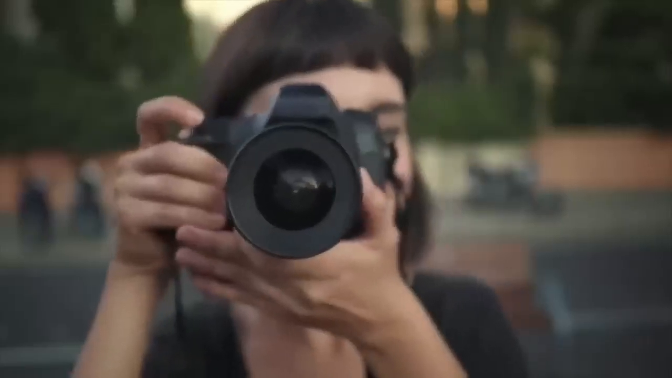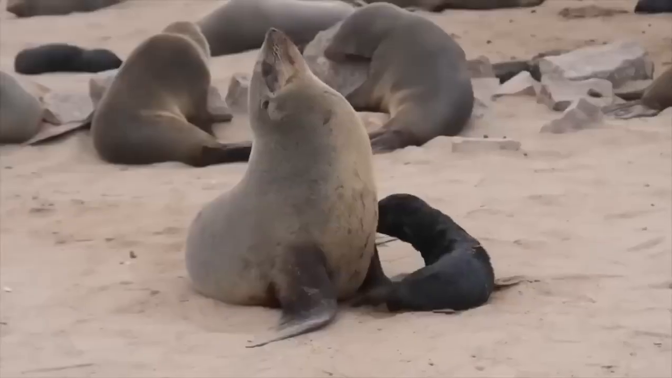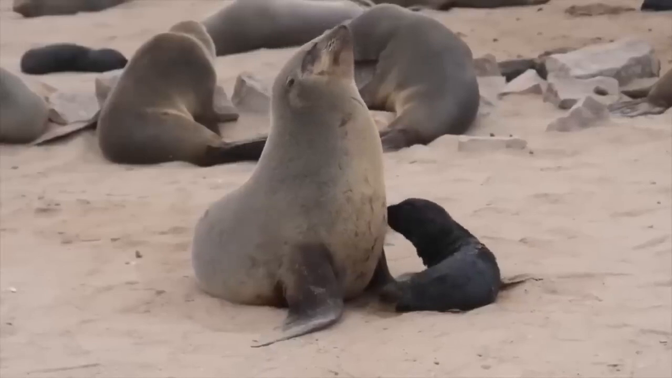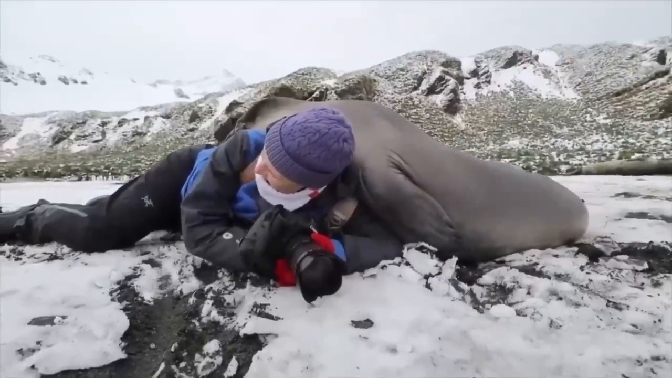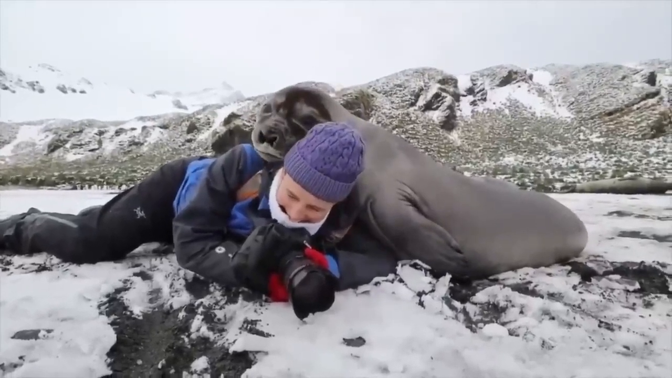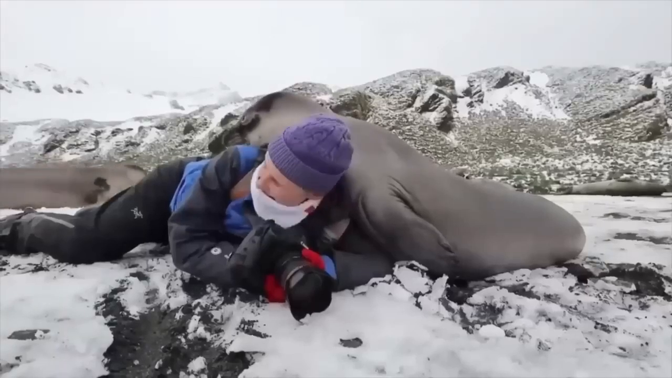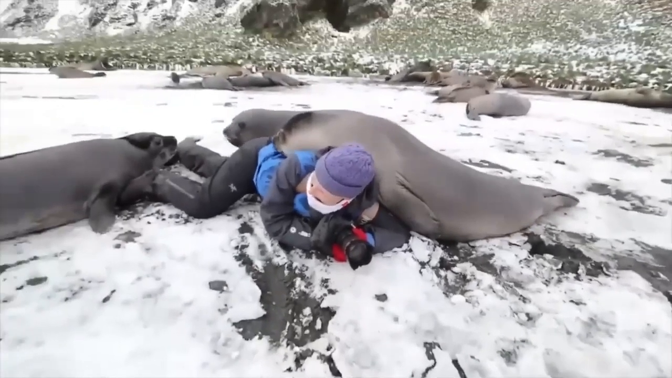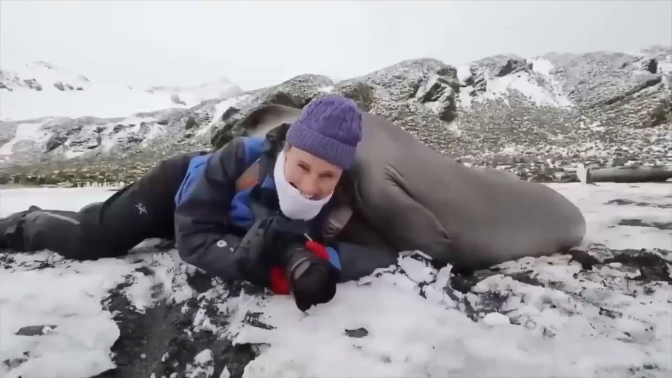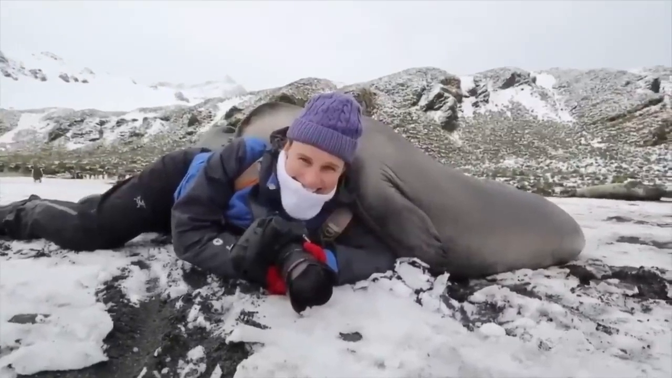So this photographer thought she'd get some cool shots of these seals up close by laying low on the ground. But one of the seals spotted her and decided to check out what's going on. Next thing you know, this huge baby elephant seal is flopping over to investigate. And before she knows it, she's getting squished. Apparently, the seal weighed over 100 kilograms. But the best part is, she and her husband couldn't stop laughing even though she was flattened like a pancake.